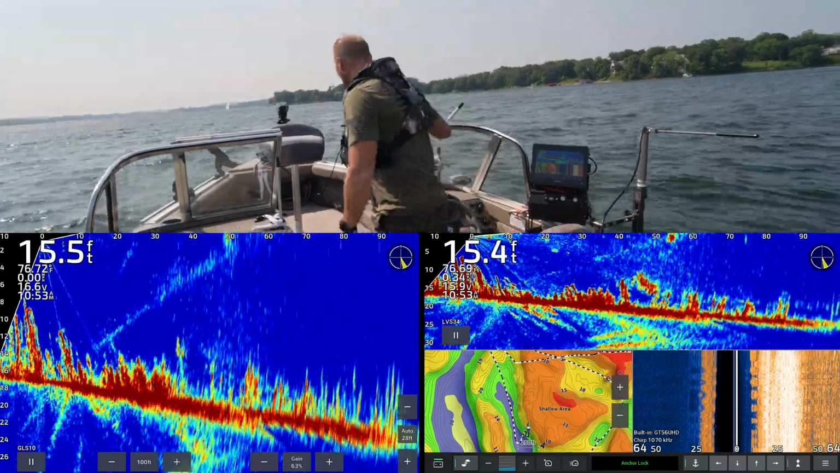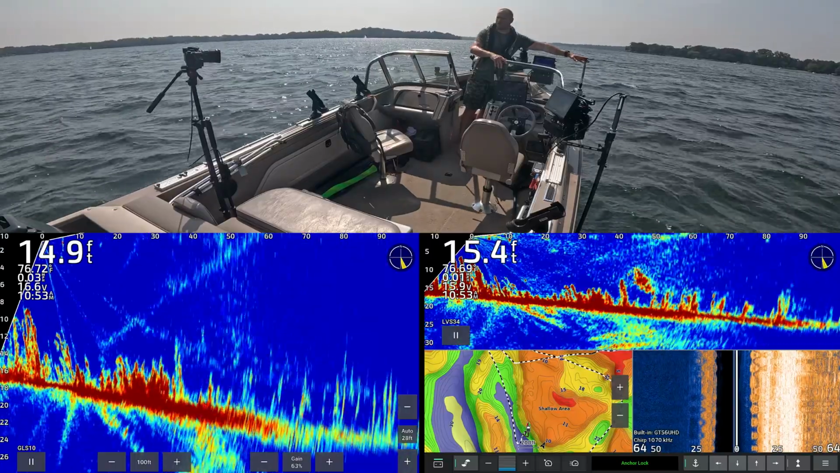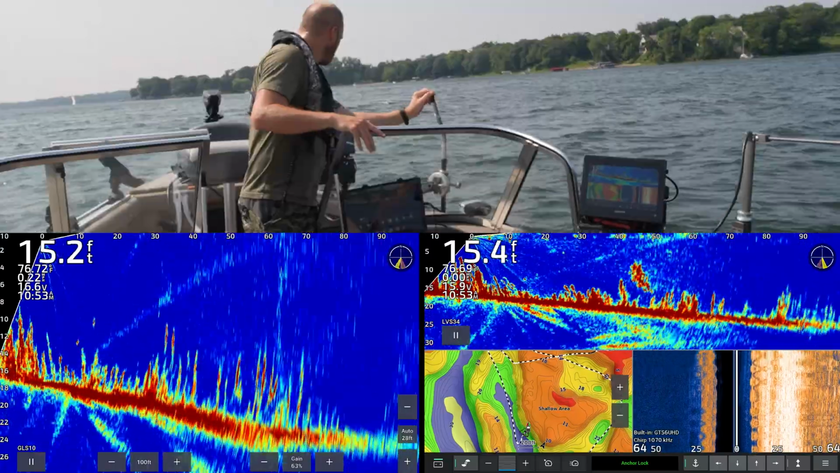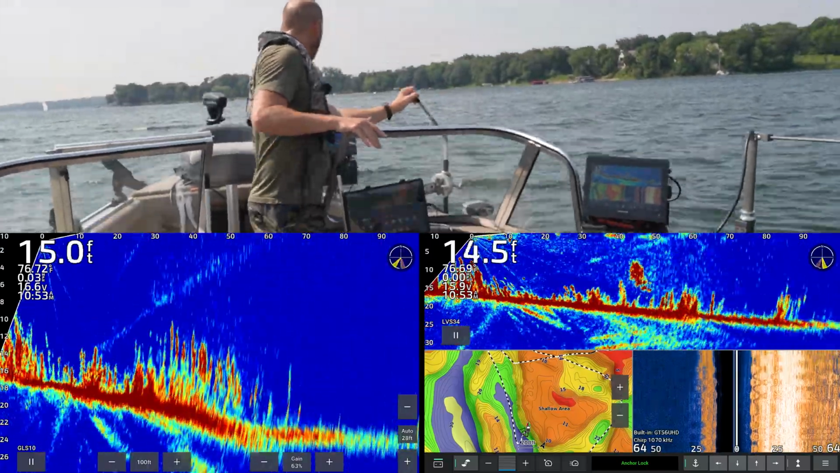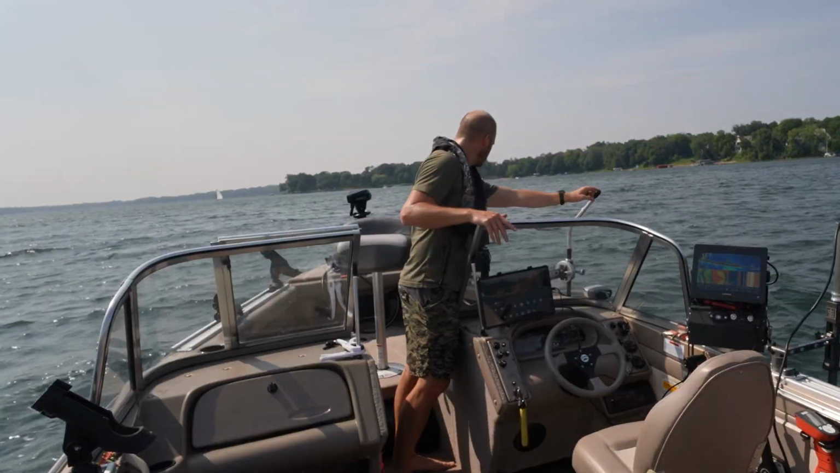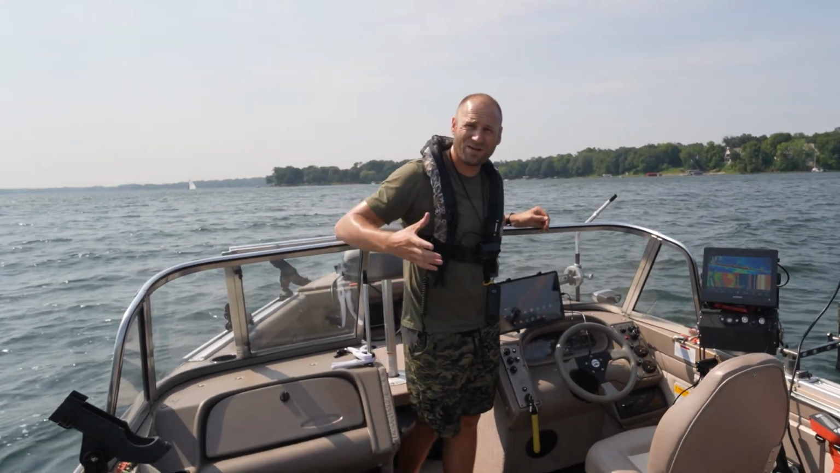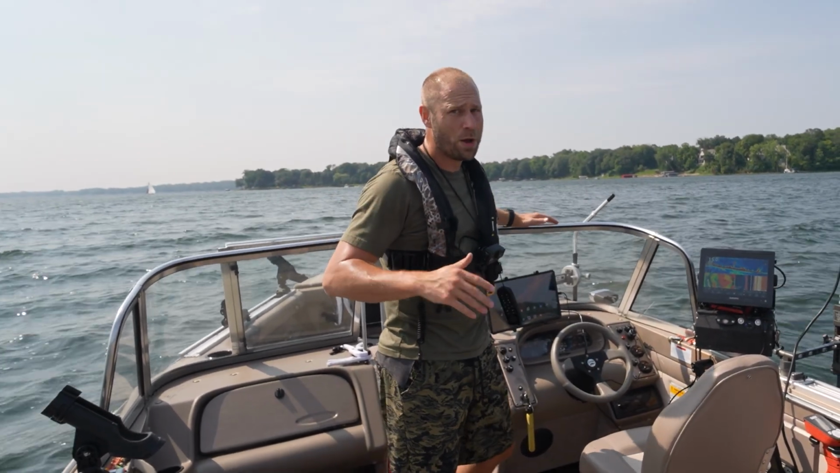I don't know if you can see it if I'm standing in the way here, but I do have my front Livescope pole that I can turn, and you can see that front screen is turning. And we can see right now, we're right on a weed edge at about 15 feet. So this is a spot I'm gonna kind of tool around here with the trolling motor. There's a lot of activity out here today because it is a Sunday, but that's okay.